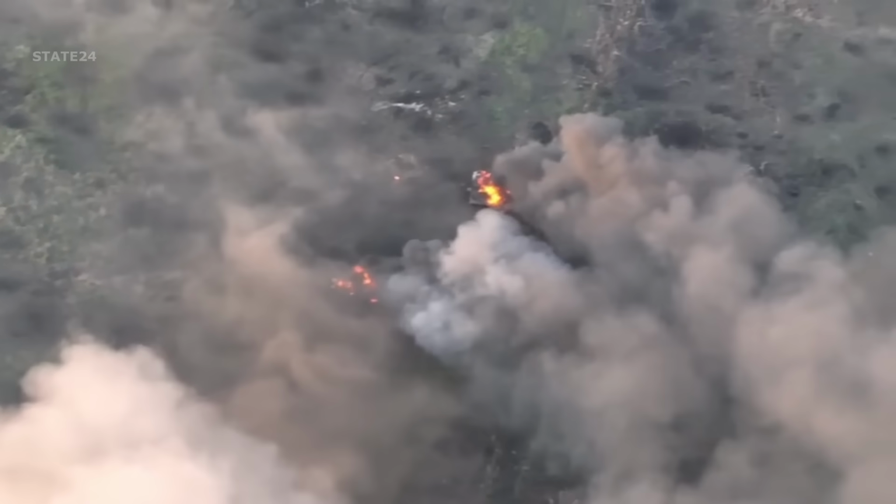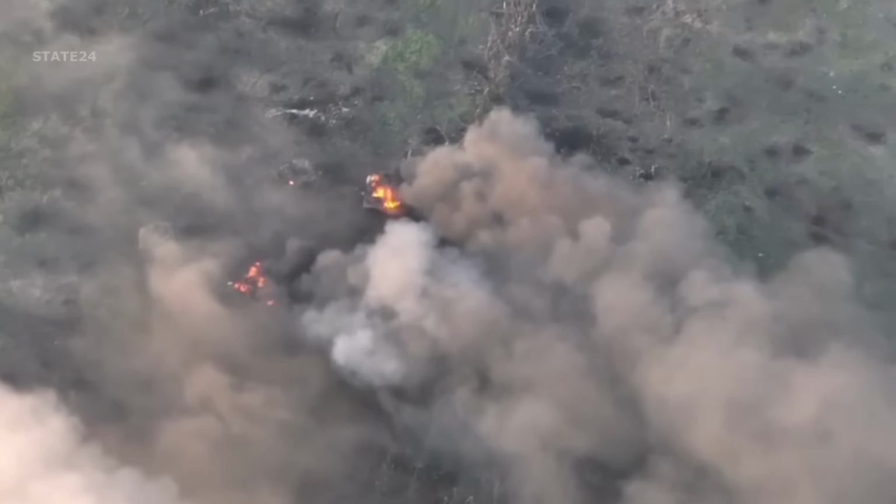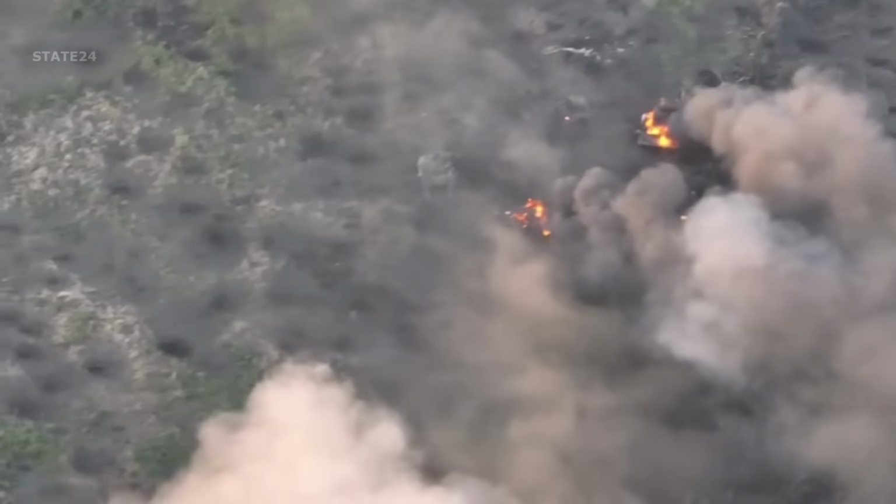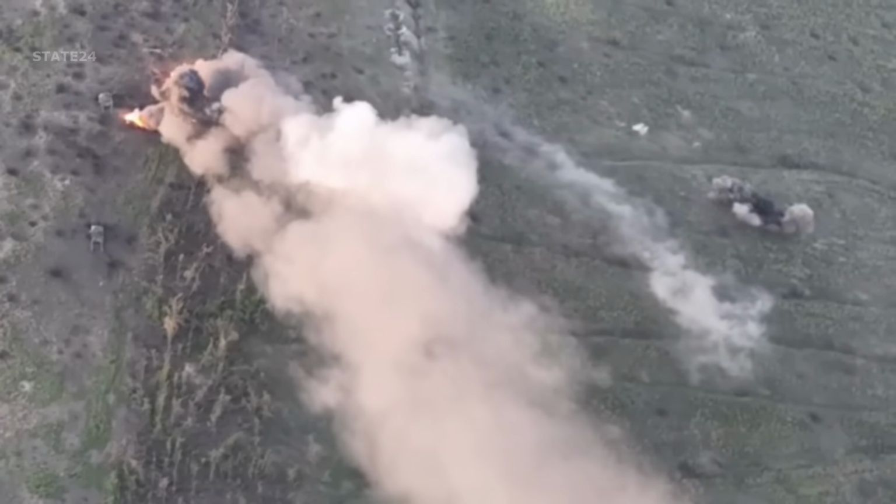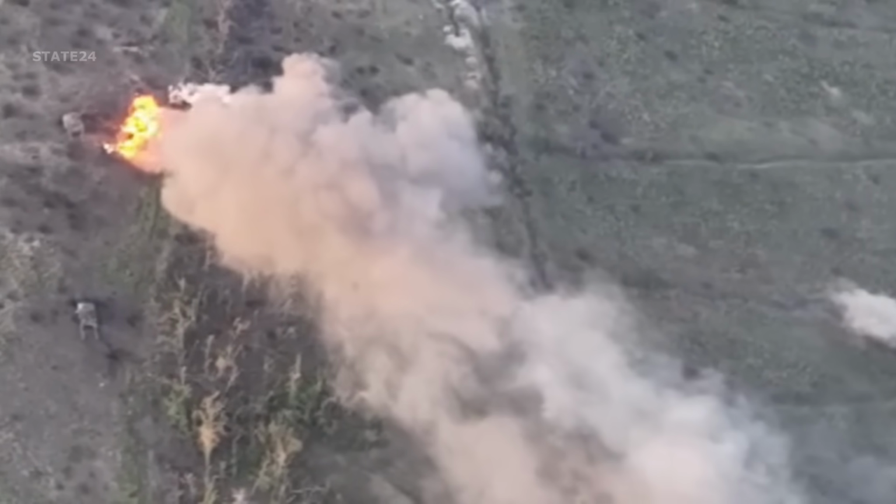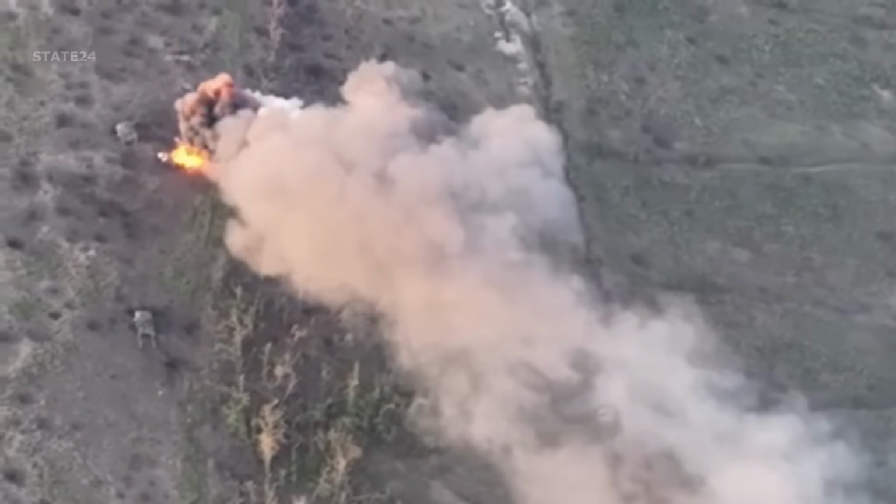While one armored vehicle from the Russian attack group managed to turn back and escape, the other 4 armored vehicles were completely destroyed in the middle of the minefield. After the mines, the Ukrainian 5th Assault Brigade destroyed everything else with artillery fire.